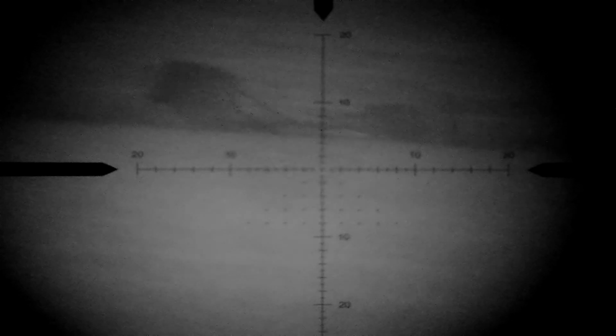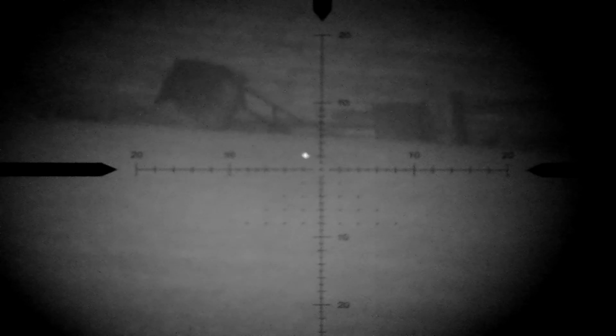This time it's a good shot and we get him. He does have a little bit of a wiggle around, but he certainly expires in just a second on that spot. And like I say, it's drizzling with rain now, it's got quite cold. So it's time to pack up and go and pick these rabbits up.